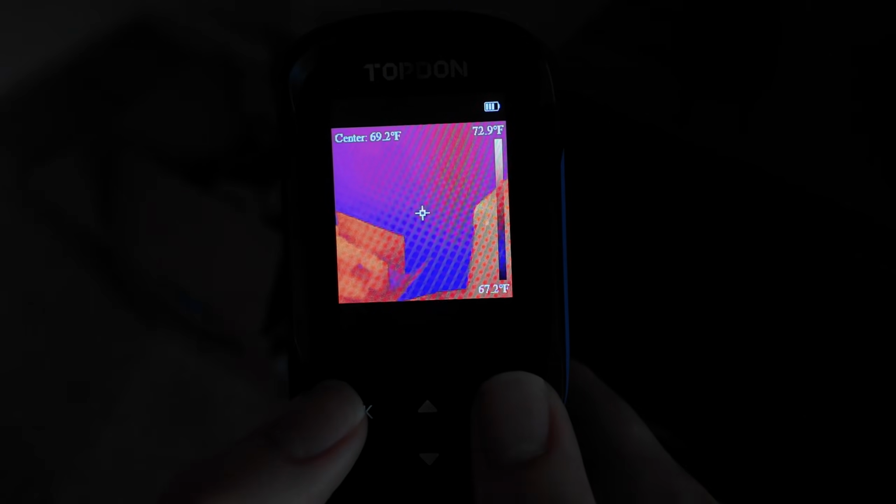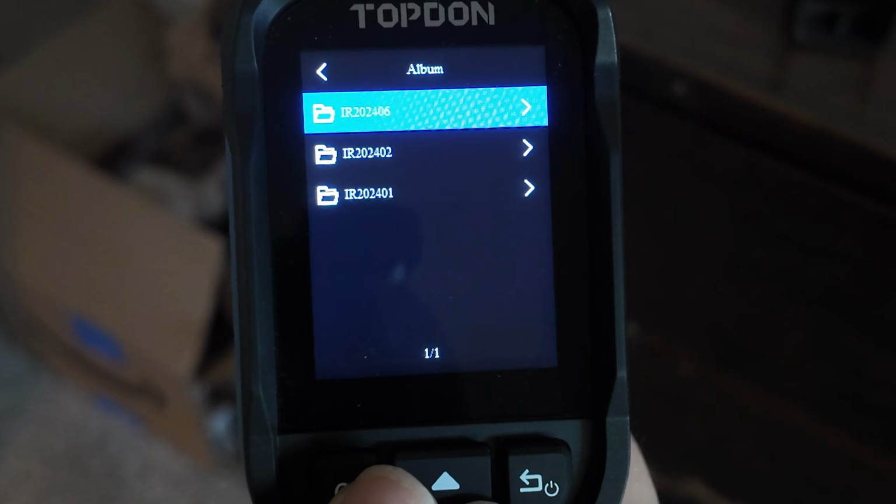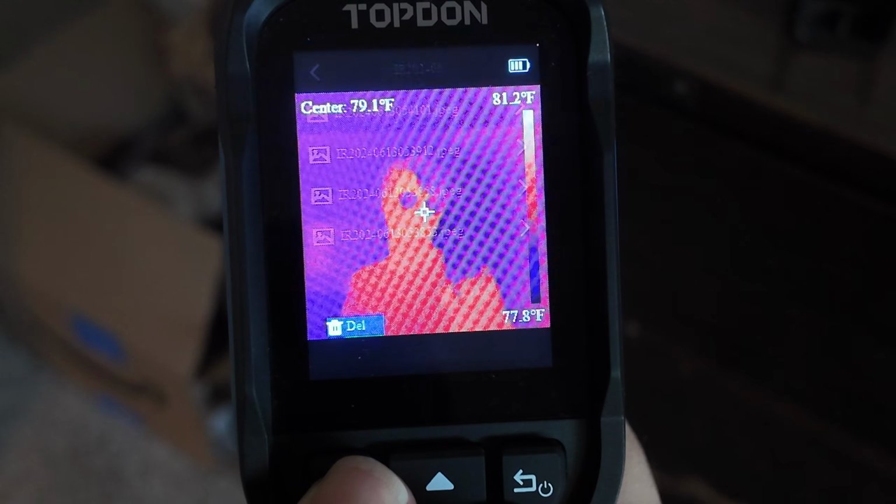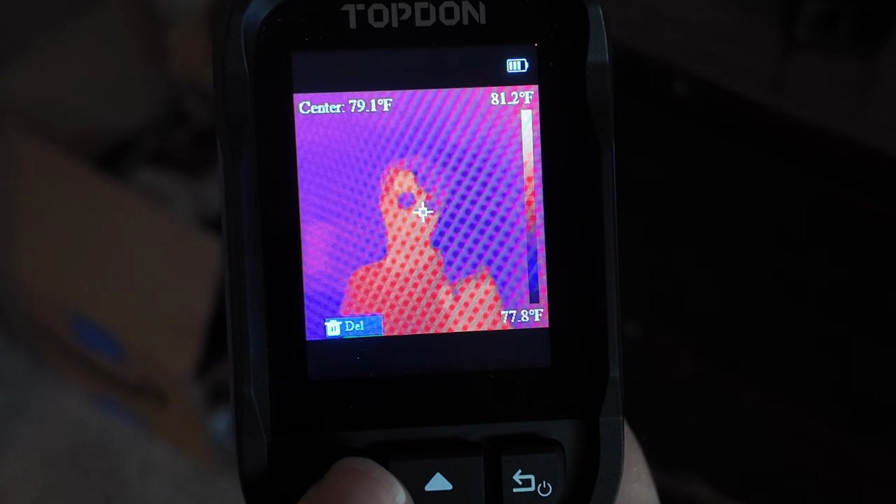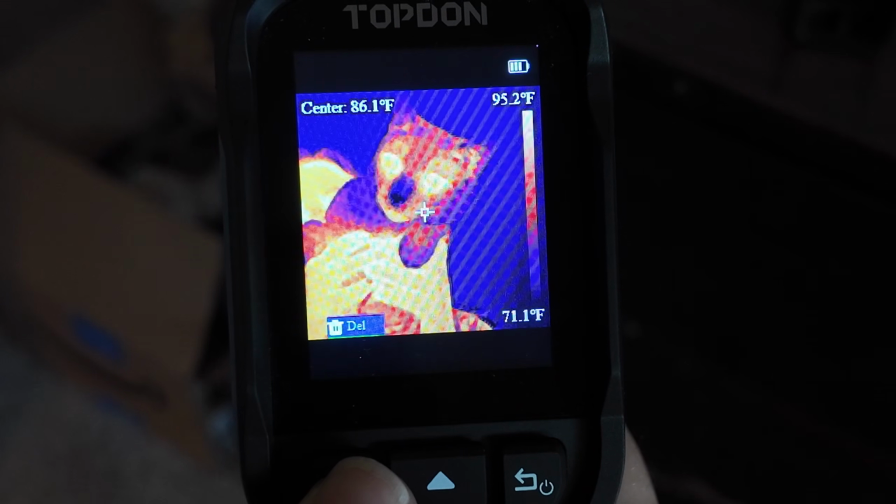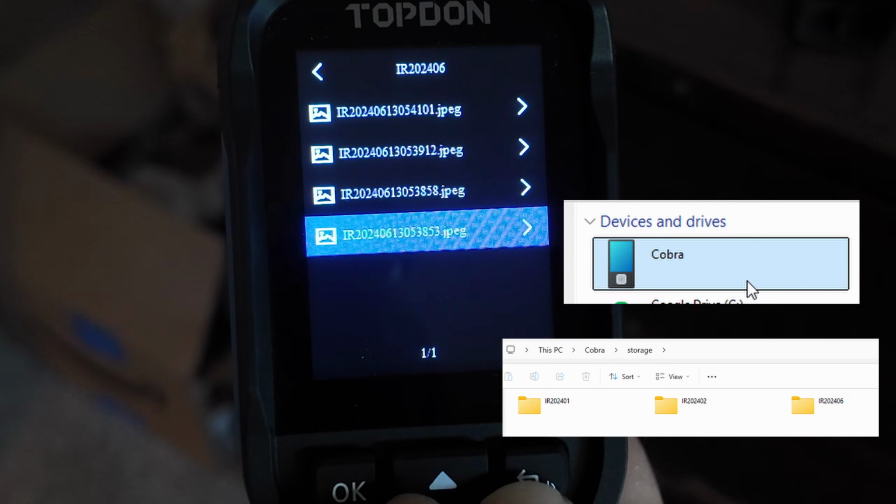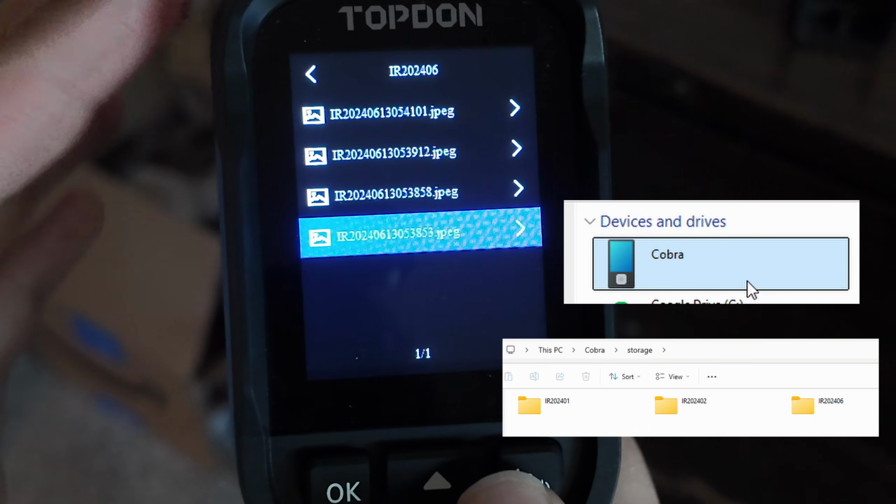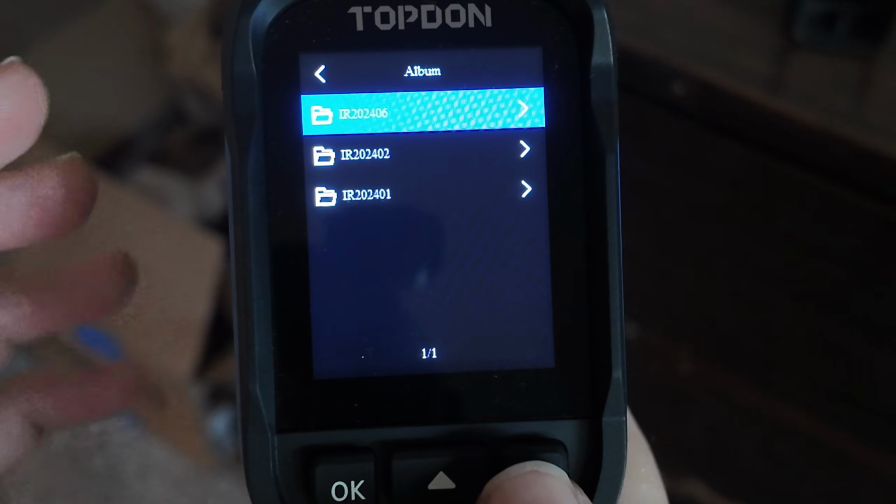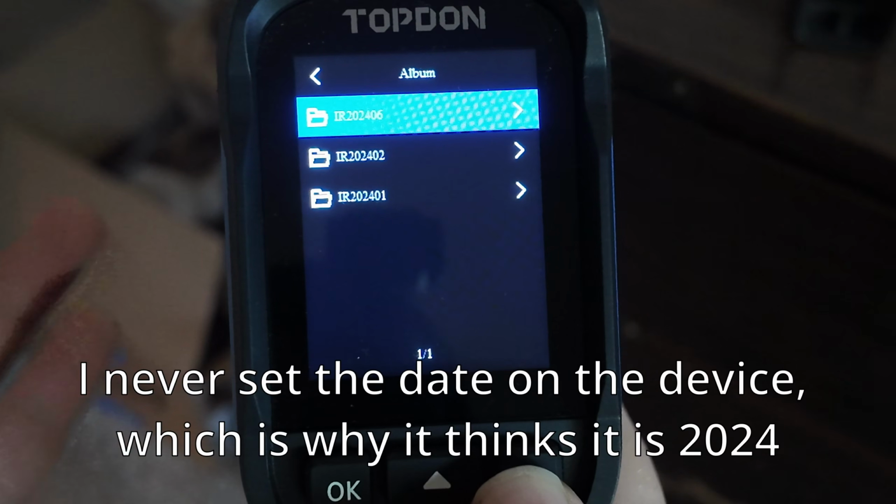So if we go into the menu proper, we get a few options here. An album mode, which has directories with pictures that we've taken in them. And it looks like you can view images. So there I am. There's my cat again, and there's my cat again. You can also export those images using the USB-C cable at the top, but you can also view them real quick if you need to. And it looks like it saves them by month, if I were to guess. So you have 2024, 01, 02, and 06.